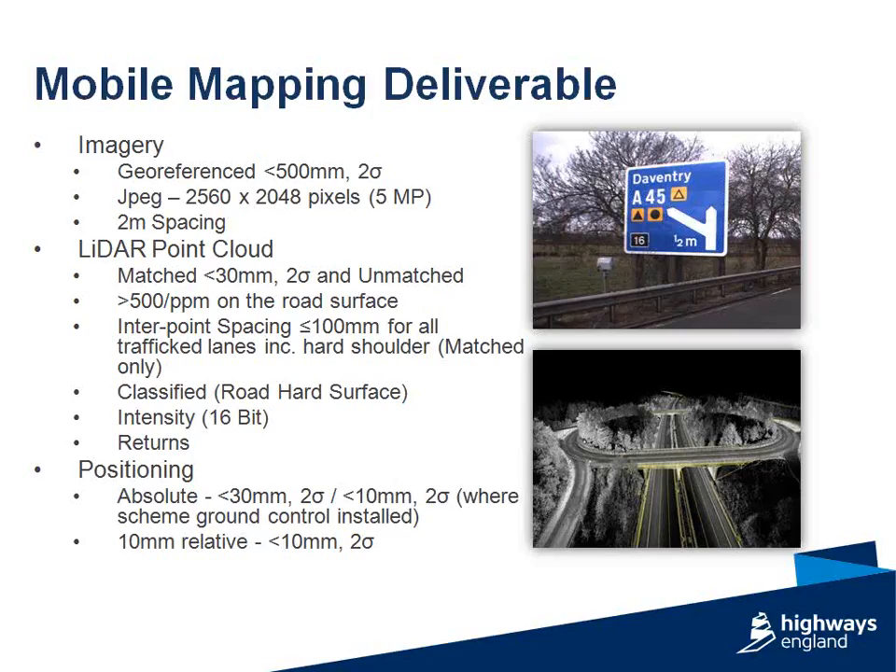So with multiple survey runs, so in lane 1 and lane 2 and opposing directions on the carriageway, you can have up to 4 runs, and with that the expectation is an interpoint spacing between individual laser points on the hard surface of 100 millimeters or less, and that's relative to all the hard surfaces, so traffic lanes, hard shoulder, slip roads, roundabouts, etc.